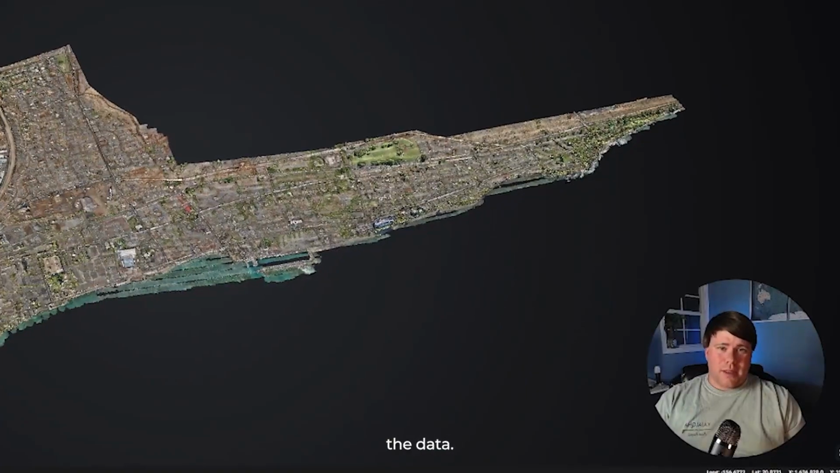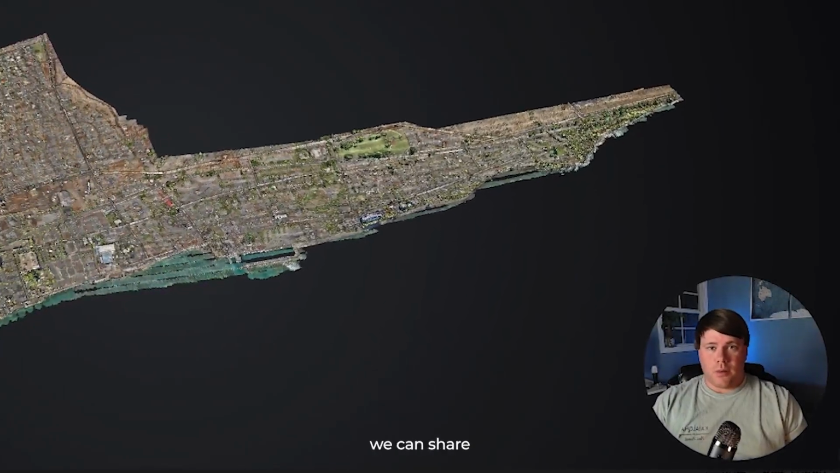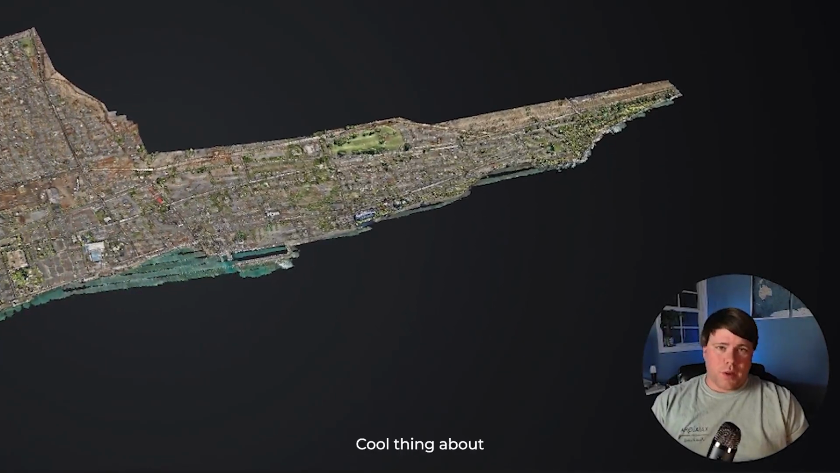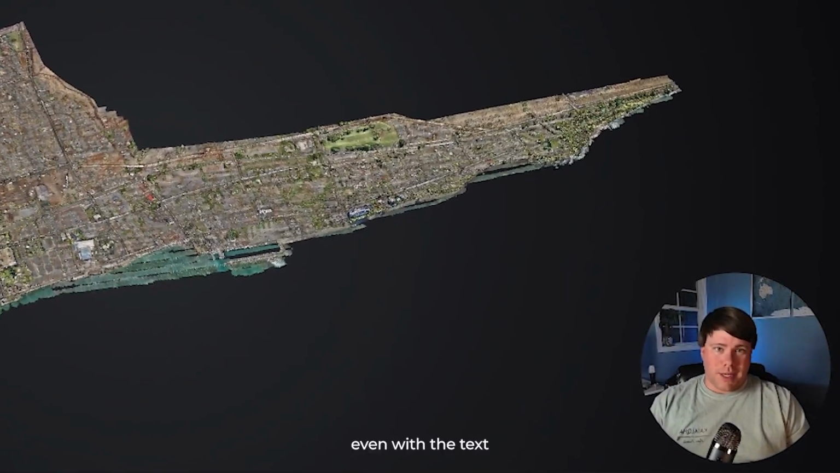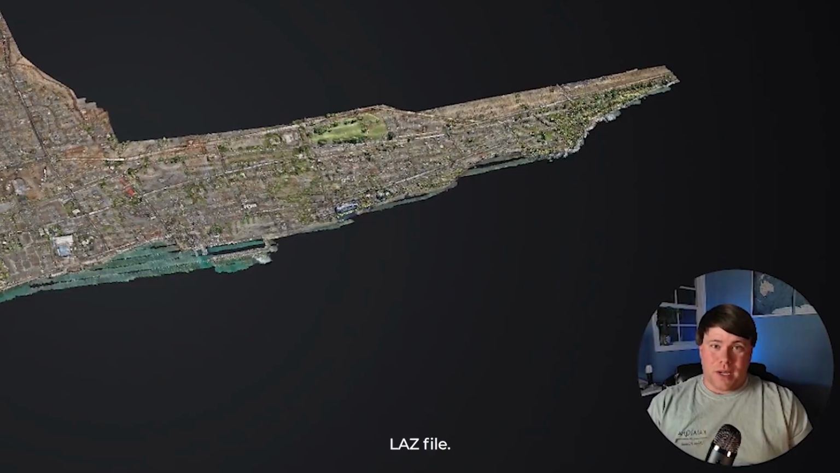So now we're looking at the data. It's all in Stitch 3D, which is where we're hosting this data set so that we can share with stakeholders. Cool thing about this is you can share it even with a text on your phone. And this is an almost 40 gigabyte LAZ file.